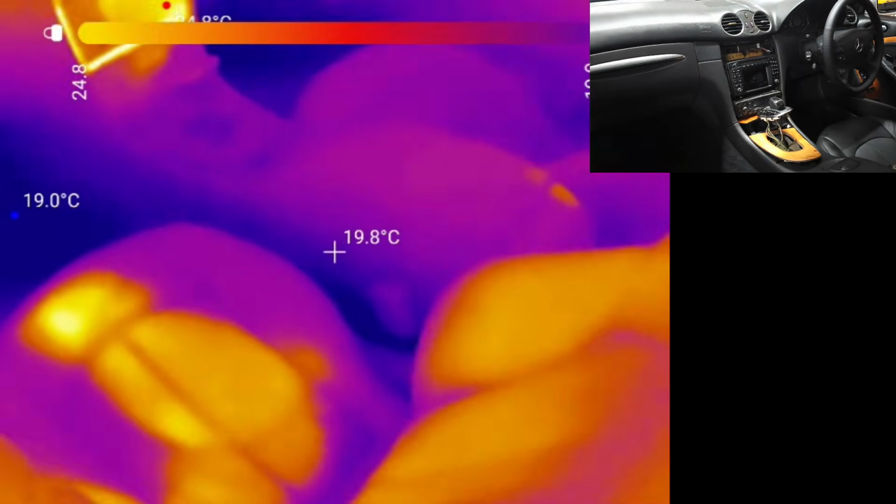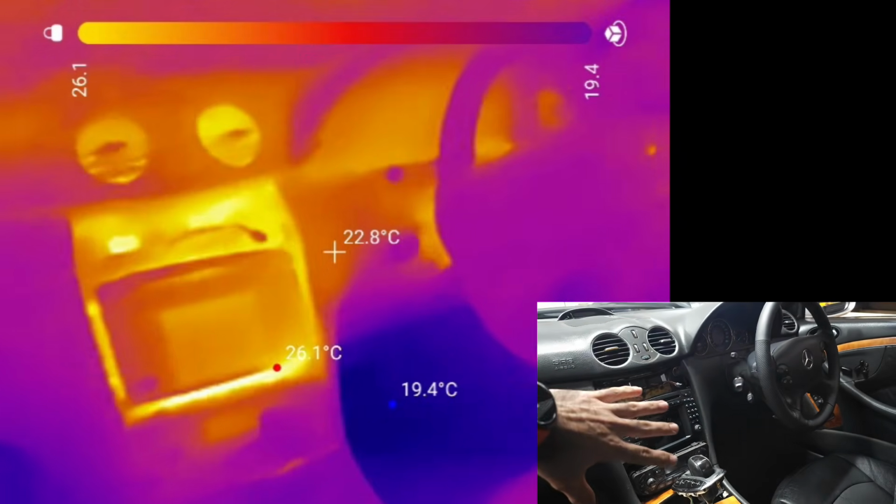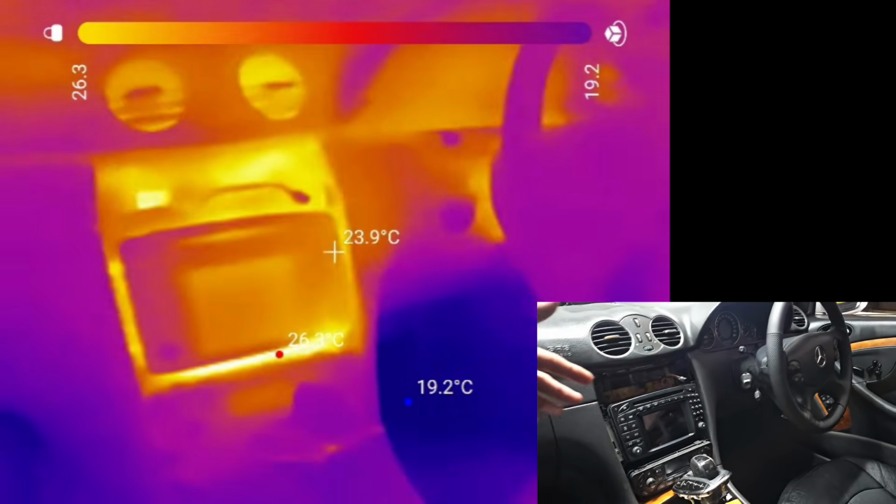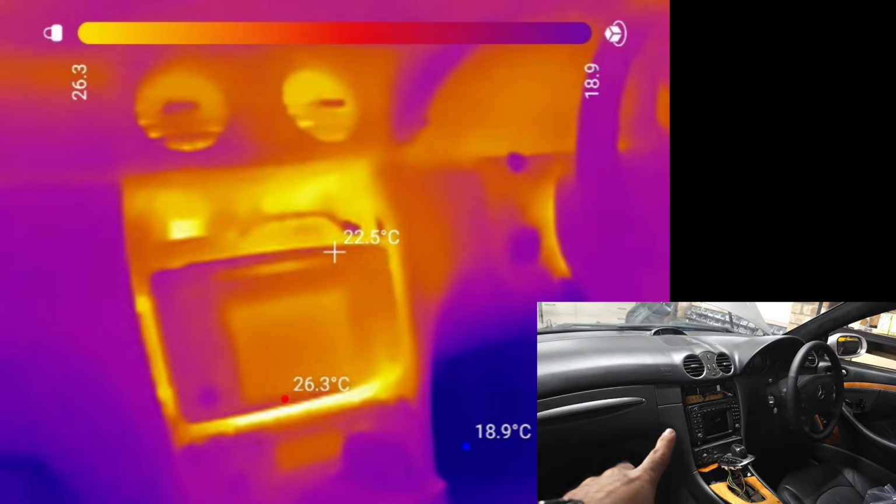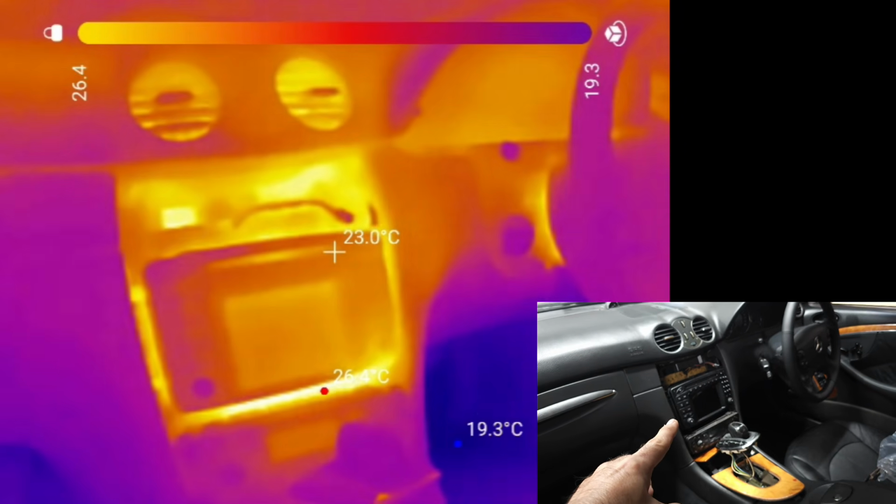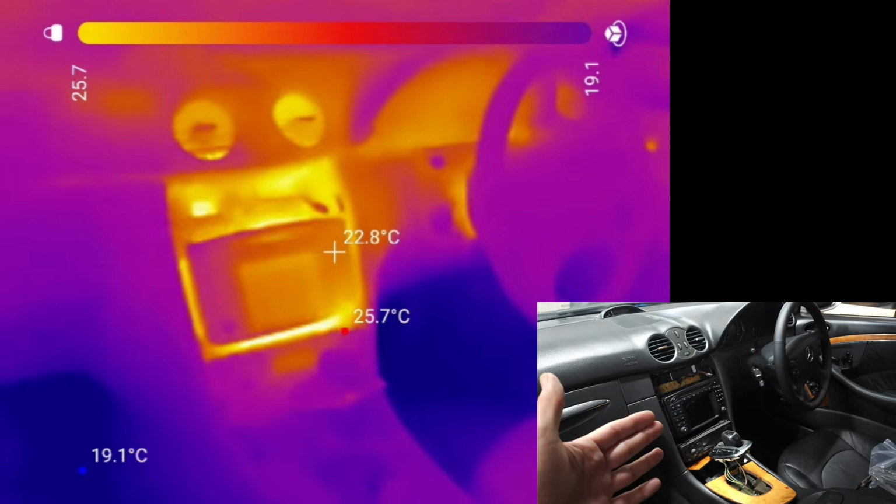But look at the center console. As you can see, the heat from the radio is emitting and going behind the dashboard and coming through all the holes. That's why you see all the red areas. So the guilty module is actually the radio because of the water damage we had on this car.